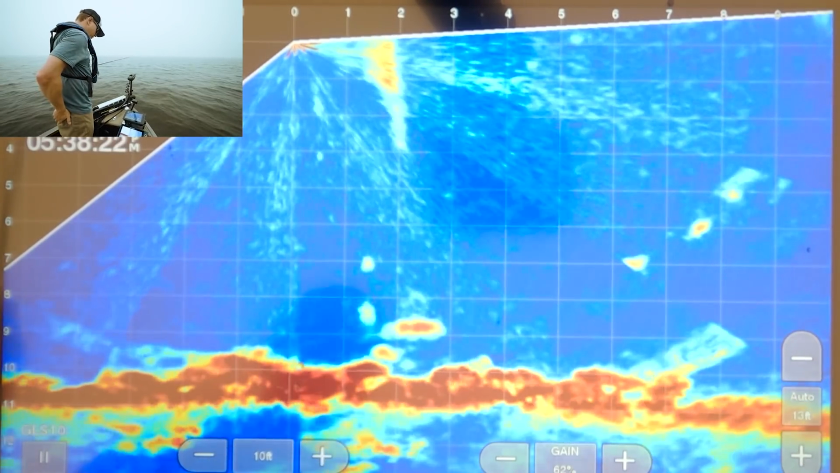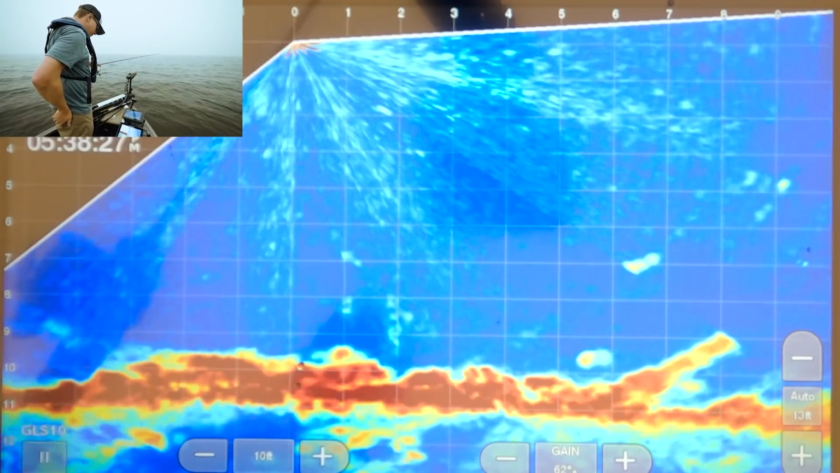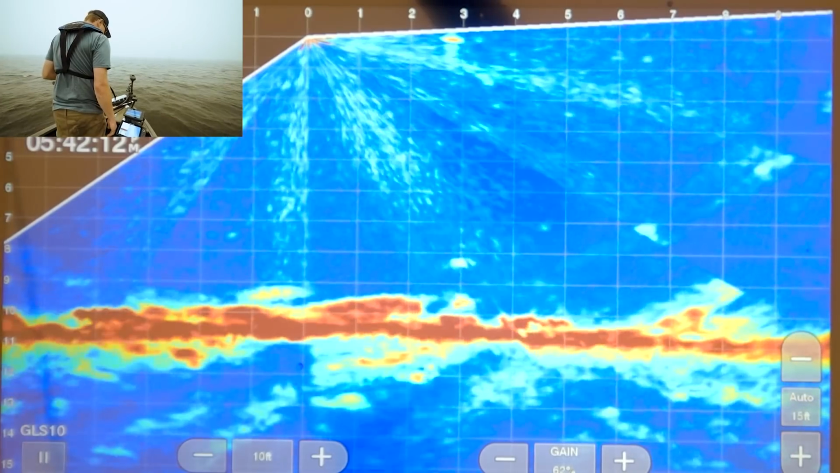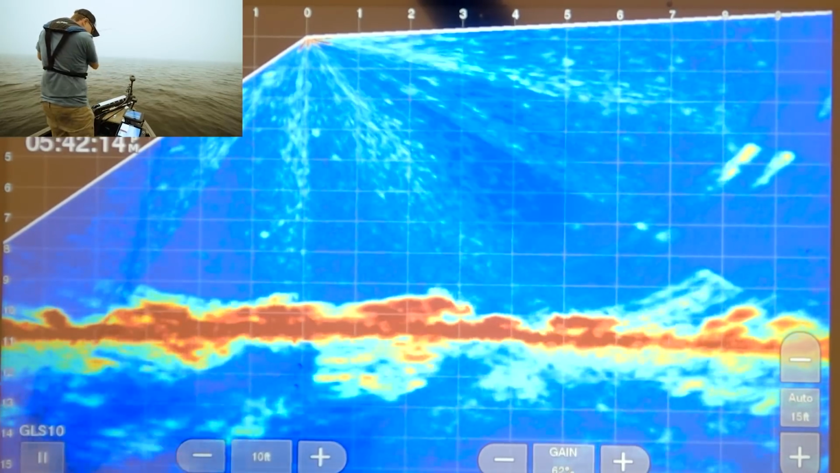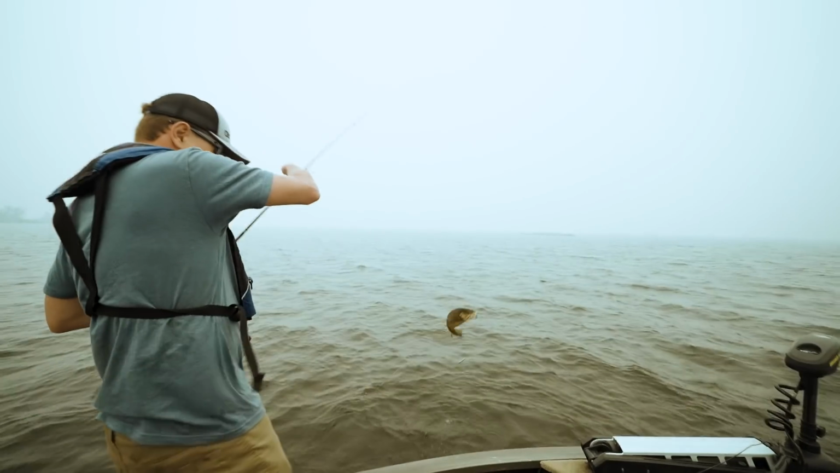This is so cool in shallow water. They ate the bait again, or the weight, sorry. They ate the weight again. Look at that. Oh, there's fish right underneath. Oh my goodness. That was so cool.